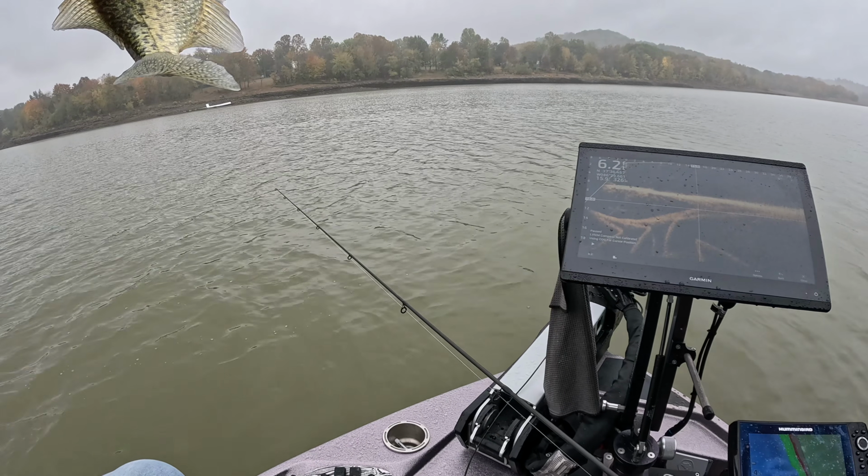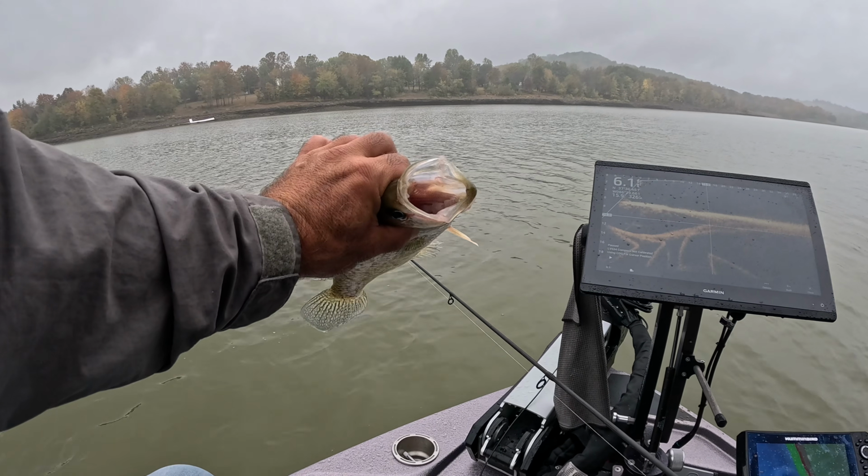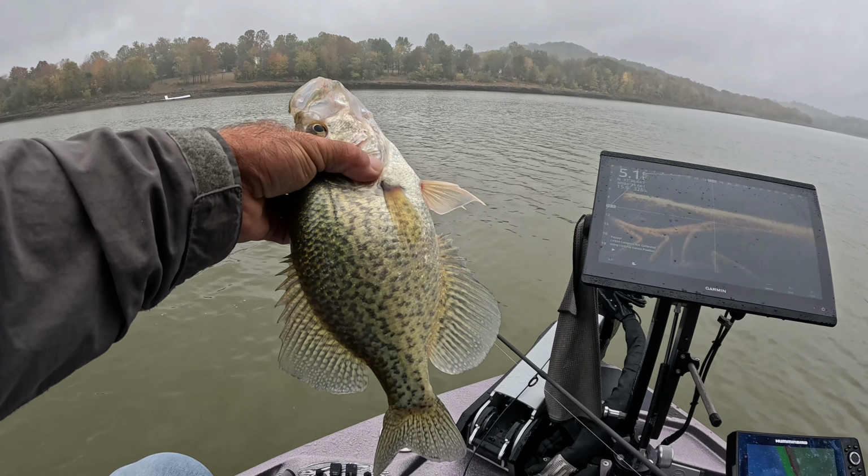Look at this fish. It's a 13-inch black right there. Beautiful fish.